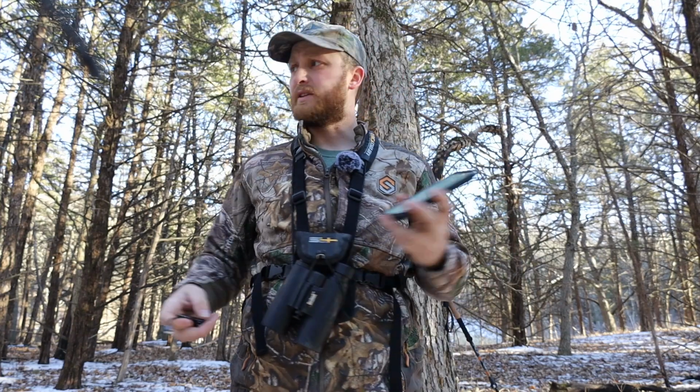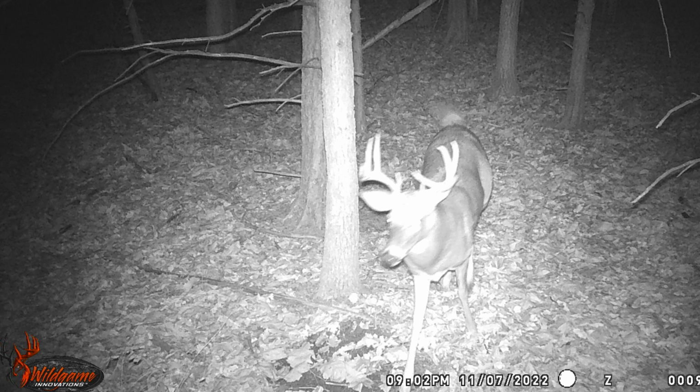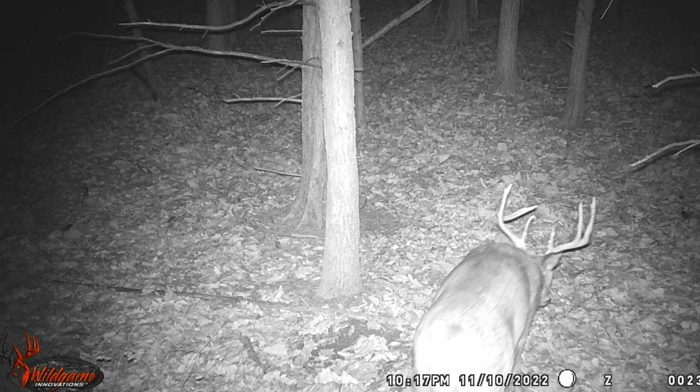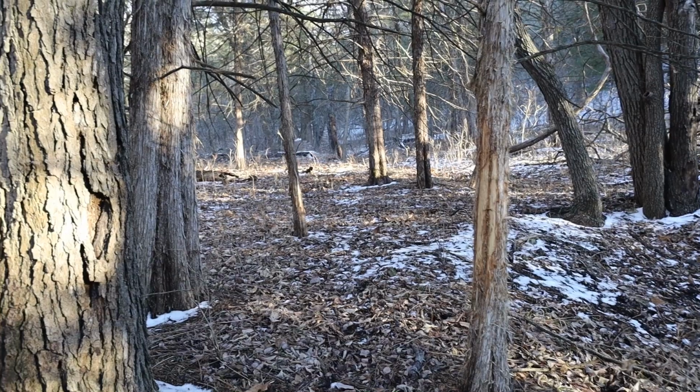So overall, a lot of the same deer, which is really nice to see. That means that these deer feel comfortable here, comfortable enough to be patternable. And it's pretty cool knowing that I shot the most mature buck on the specific area here of the property, which makes you feel pretty good about what you're doing.